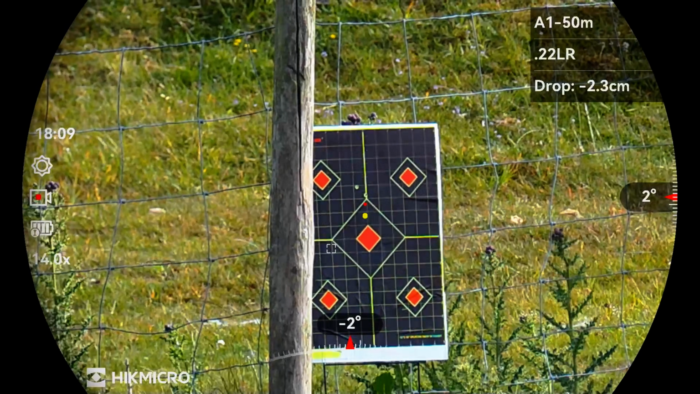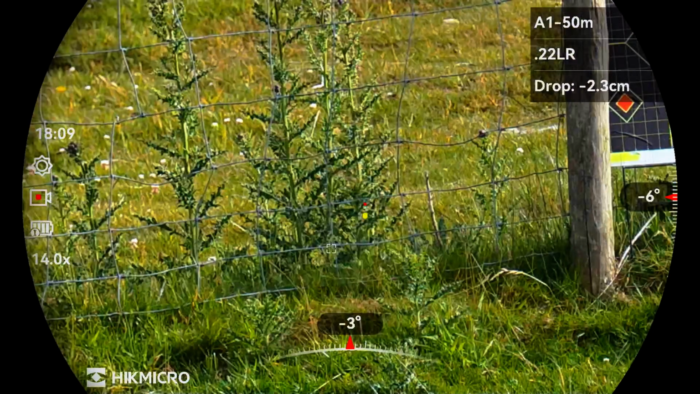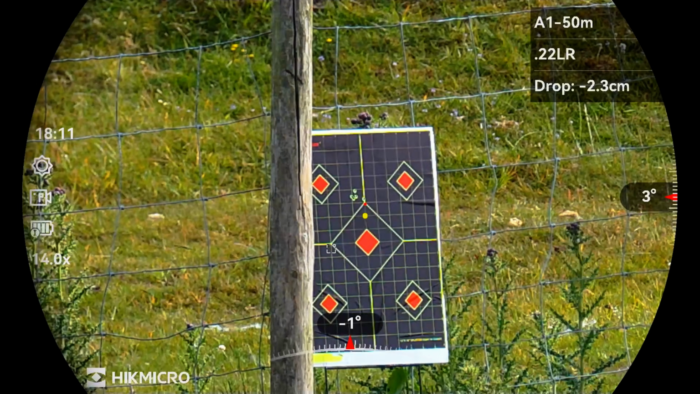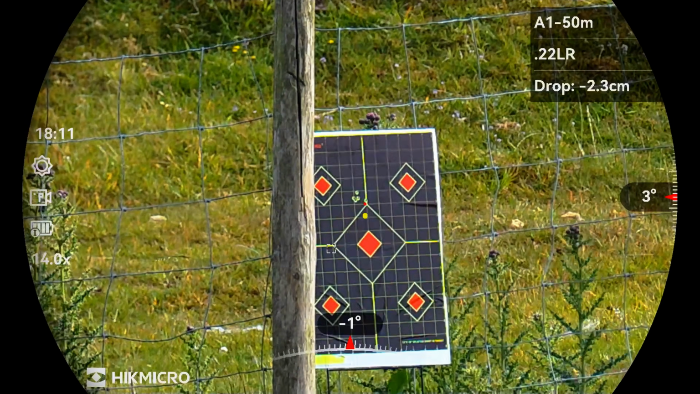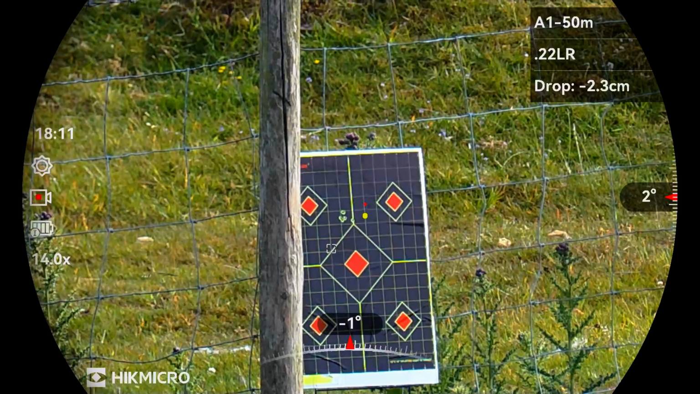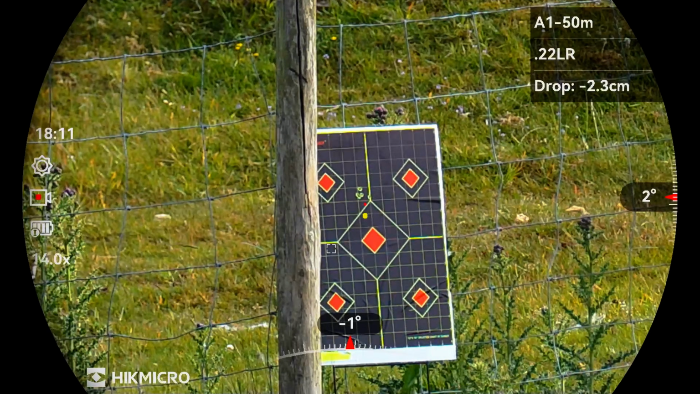Now looking from that first shot, you'd think it was spot on. But this is why it's important to take a few shots. You can see the group in there's just off to the left, so that needs alteration. It was just a fluke that the first shot actually hit where I was aiming for.